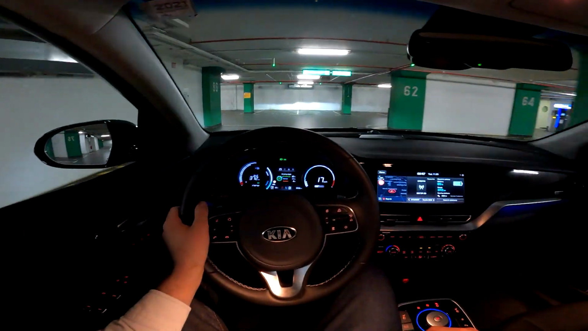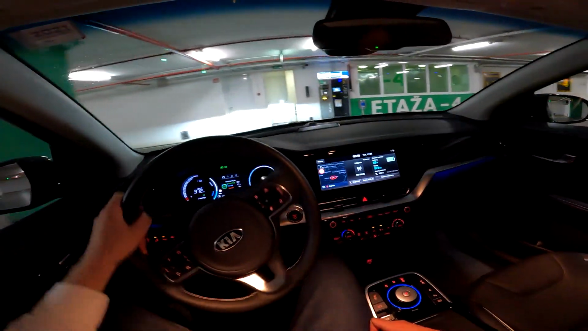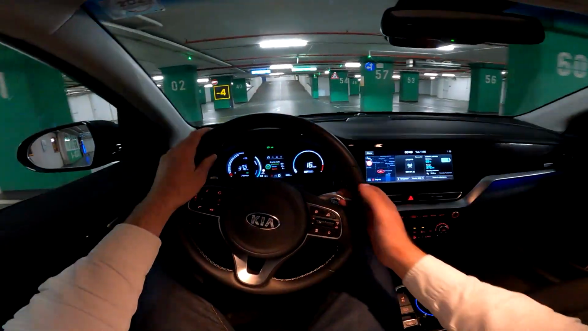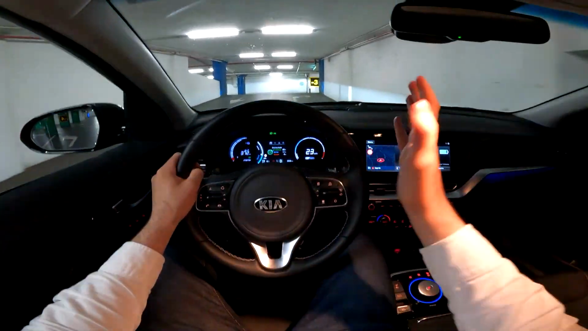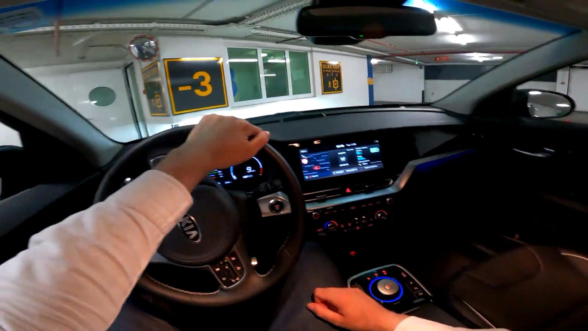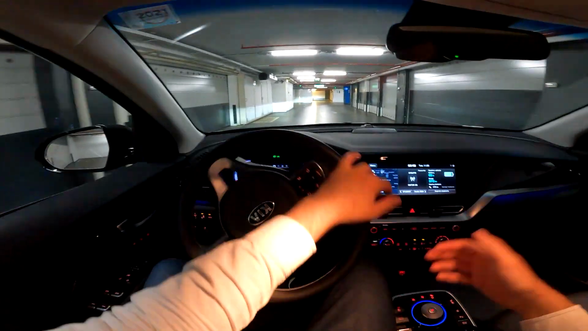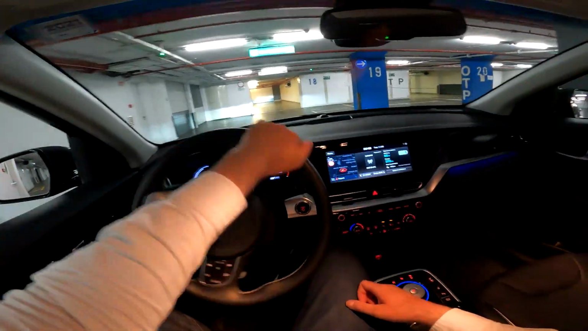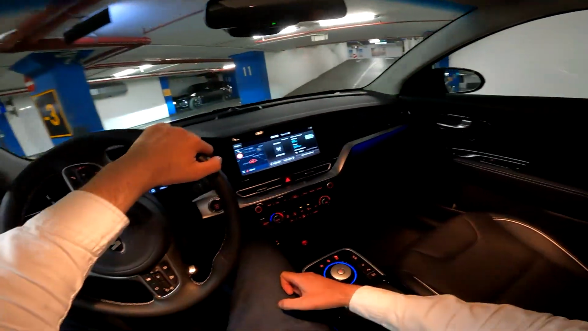Let's start with the range. By WLTP standard, this car has the range of 455 kilometers. Usually the range in real life is different, but with this car it's not. It's very similar. In my case it's around 430, 440 kilometers, so that's really good, and almost the same as the WLTP standard. I also drove on a highway, then through the rush hour, so I think the range could be even more than the claimed one, so that's really a plus, because that's not often the case.